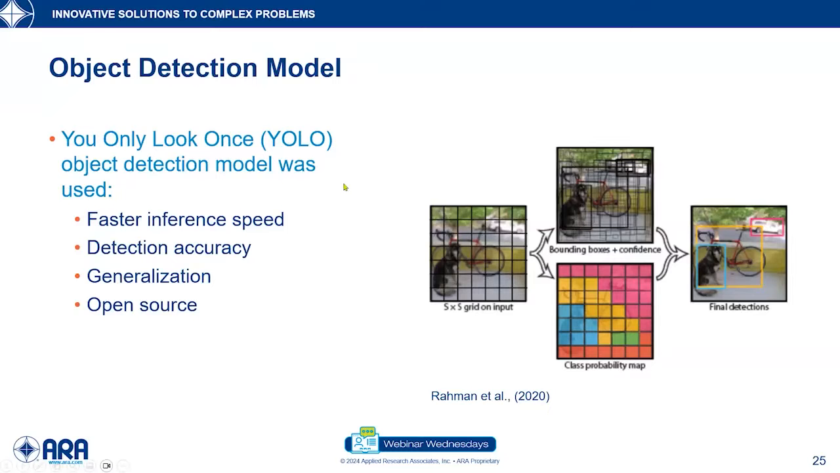First, the YOLO object detection model is faster in terms of inference speed compared to other object detection models. It also has enhanced object detection accuracy. YOLO is also very easy and very generalizable. It can be implemented in different frameworks. Also, the most important is that it is open source. Therefore, it has the flexibility to be used and can be modified based on the project need.